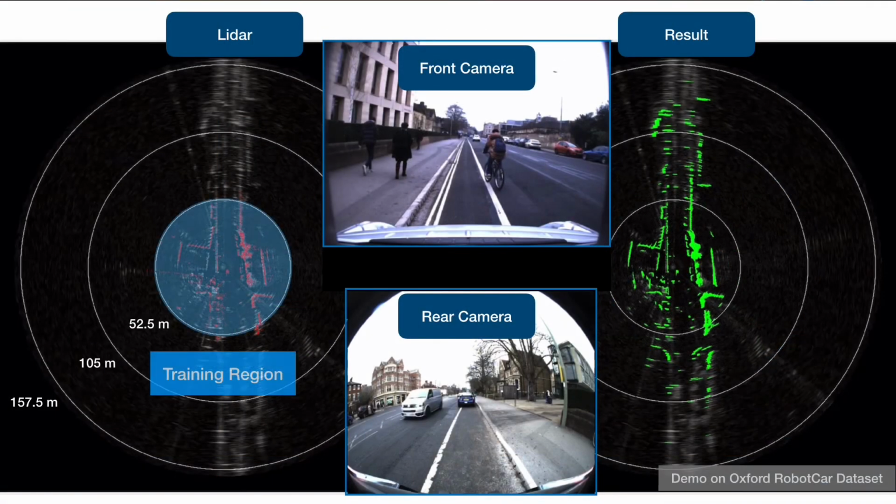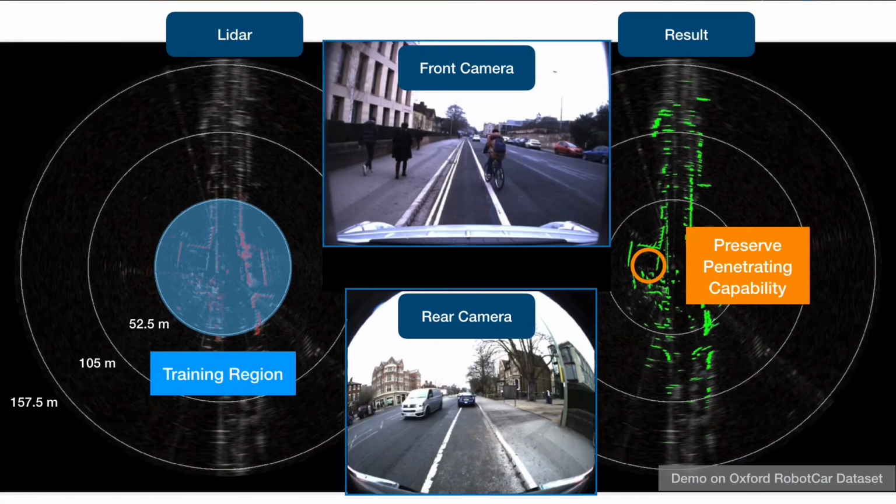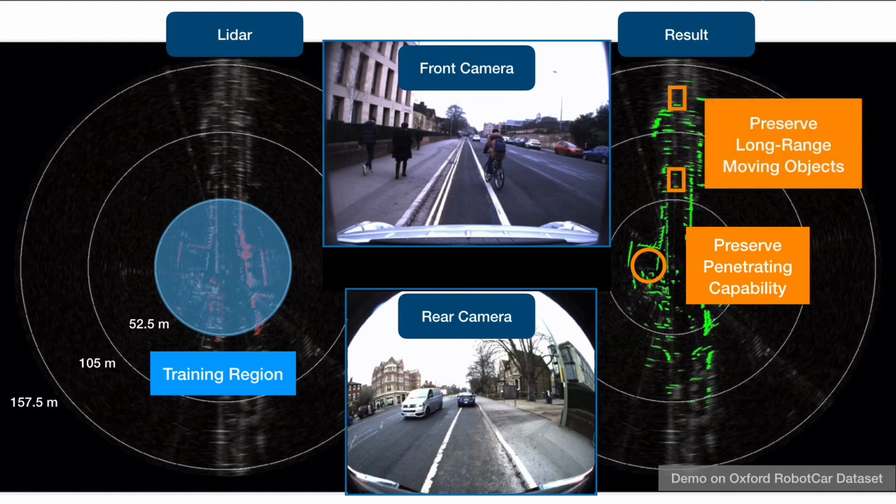In summary, our method can preserve penetrating capability and detect moving objects outside Lidar sensing range.